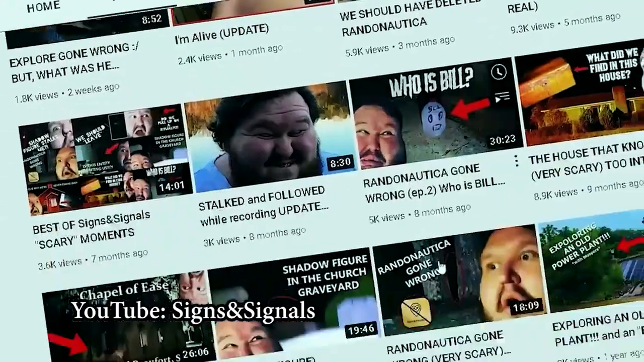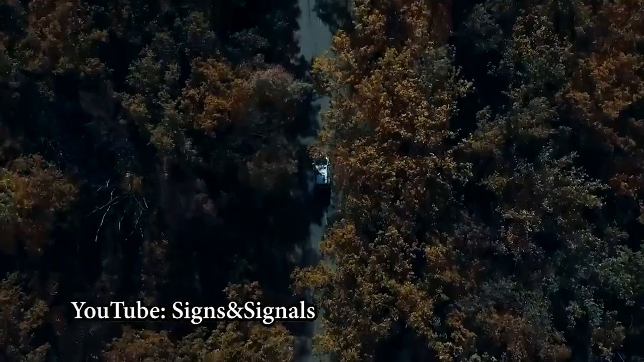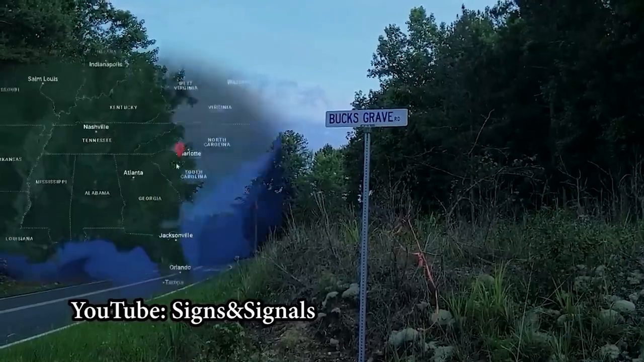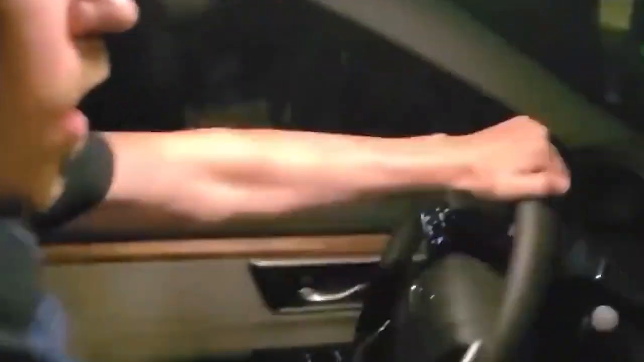The Signs and Signals YouTube channel's David and Dell are traveling along the eerie backroad Bucks Grave Road near Carlisle, South Carolina. When they were young, David and Dell claimed to have seen some extremely unusual things out on Bucks Grave Road, including bizarre, inexplicable lights and orbs. So, when they were filming some B-roll for their video in the car while traveling down the winding dirt road, they saw something quite unsettling.